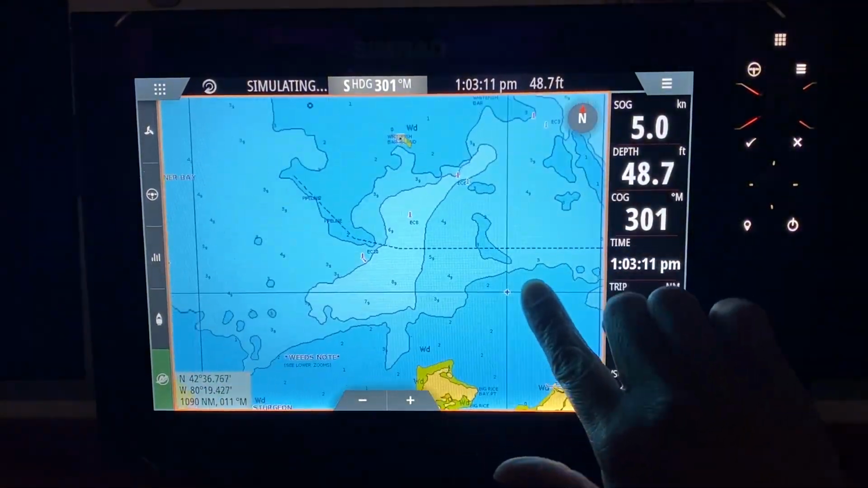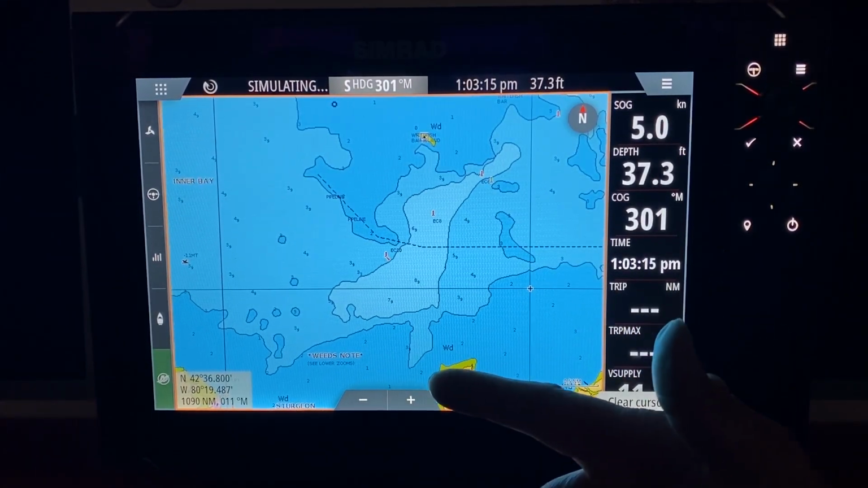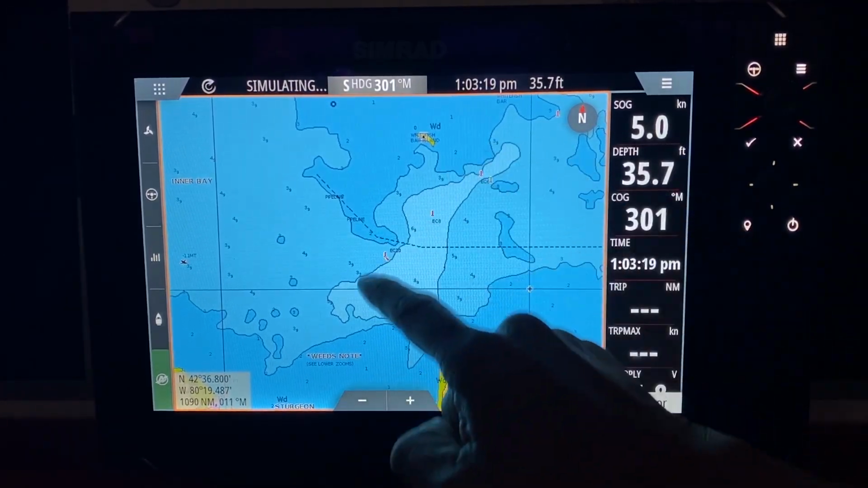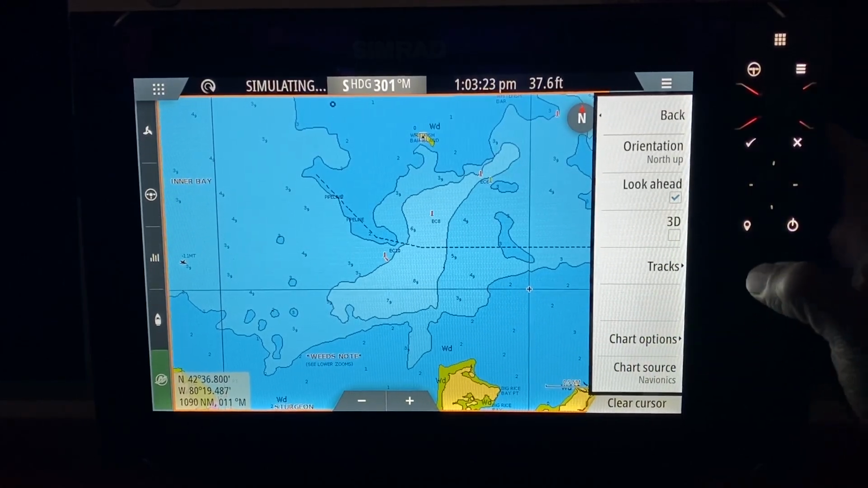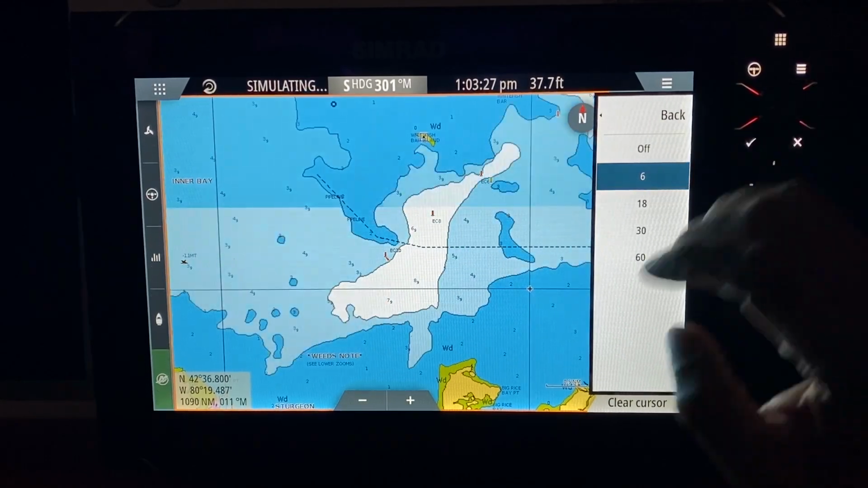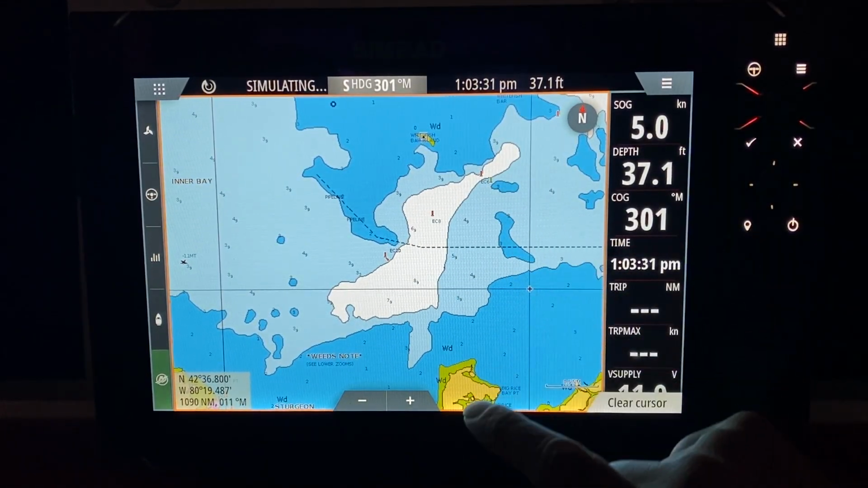This is the yucky Navionics card turned on. The low definition, which is great for people with lousy eyes like me. So we have the low definition Navionics. We hit the menu button. We go to more options. We go to chart options. And we set the safety to 6 feet. So you don't hit anything blue because that means it's shallow and you might get your boat beached on it.